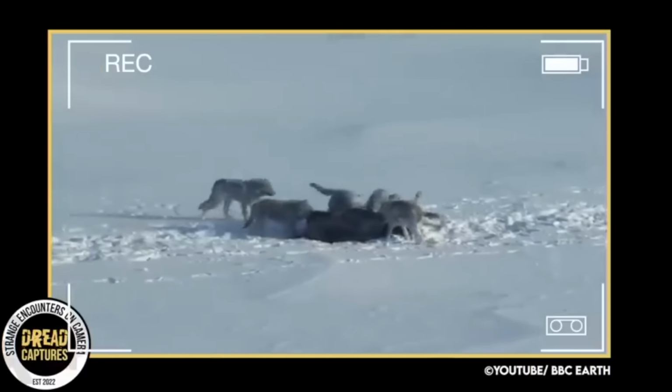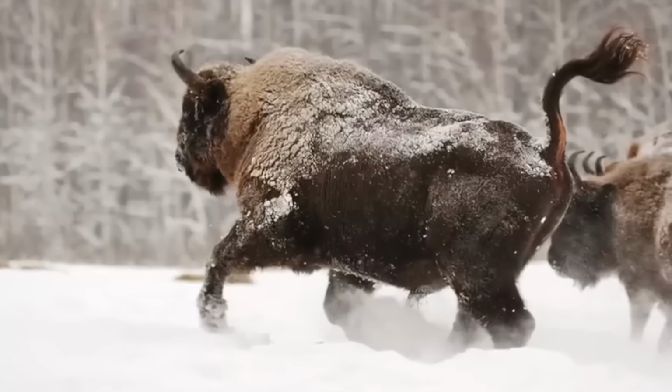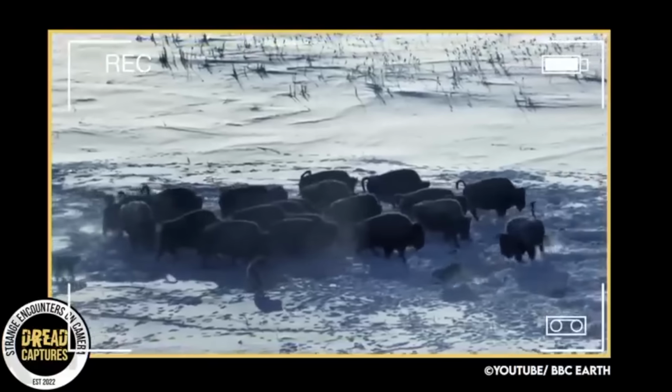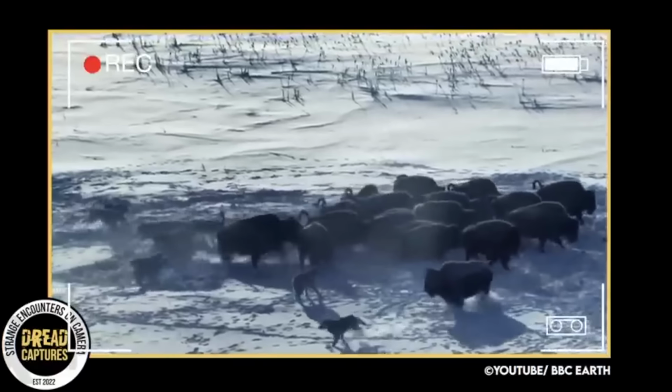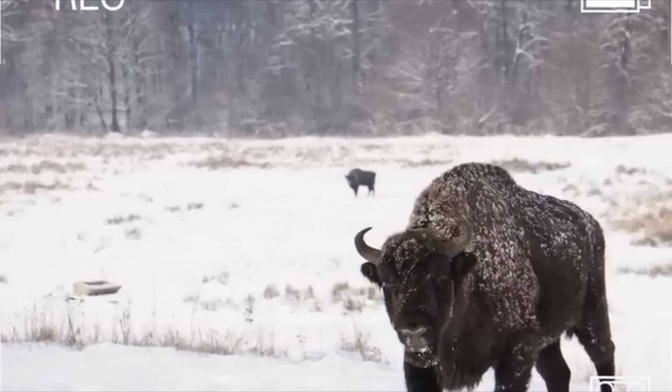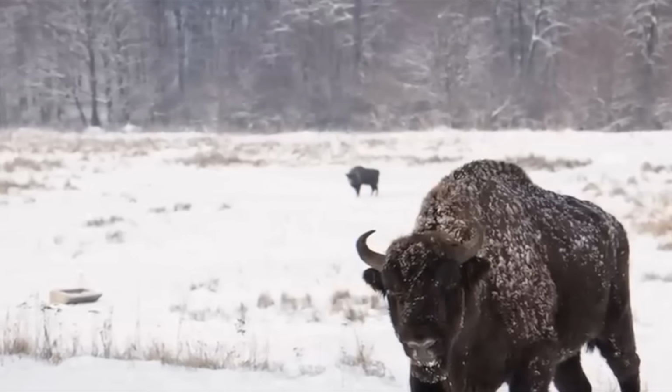Additionally, bison are not known for displaying intentional or planned behaviors when facing predation. They are more likely to react based on their instincts and drive to survive. Nonetheless, whatever the situation, this is an amazing camera capture."